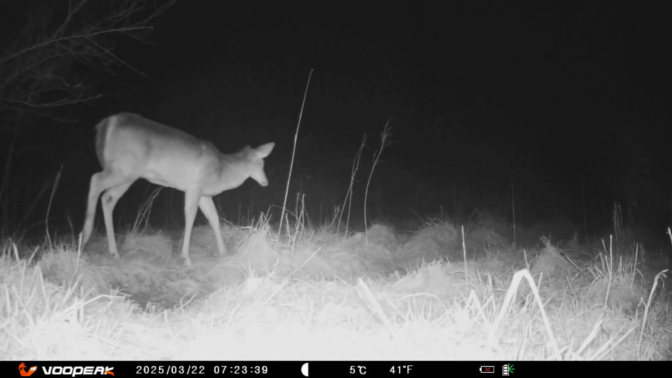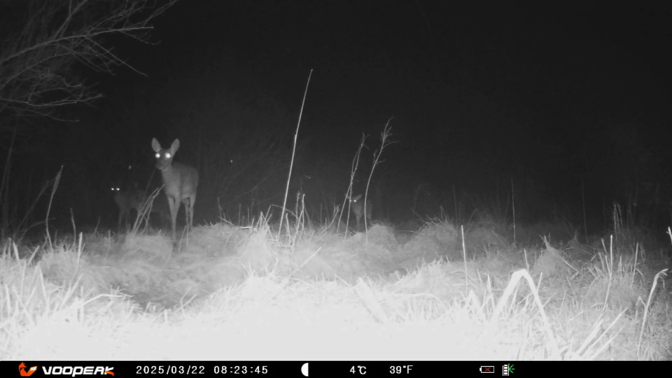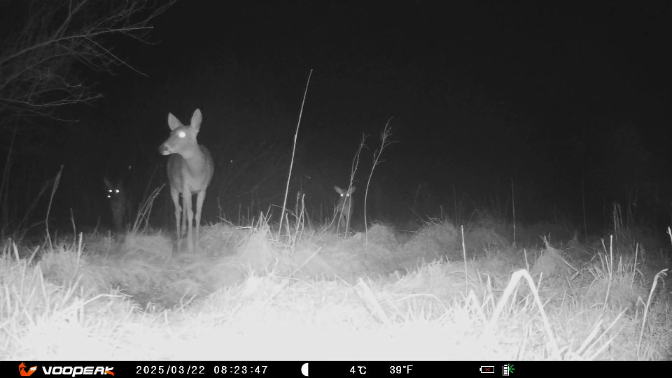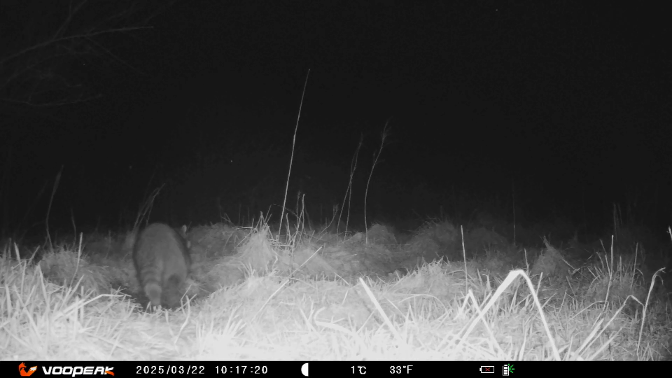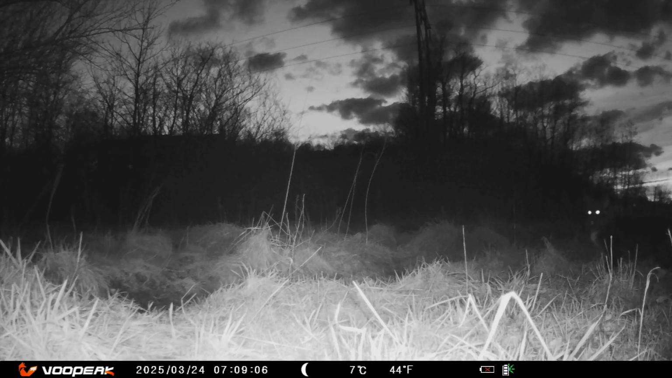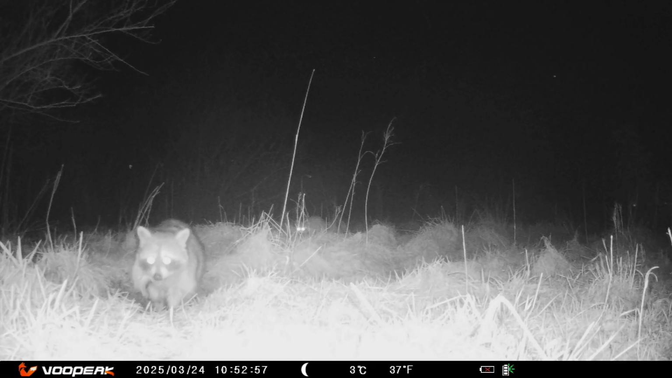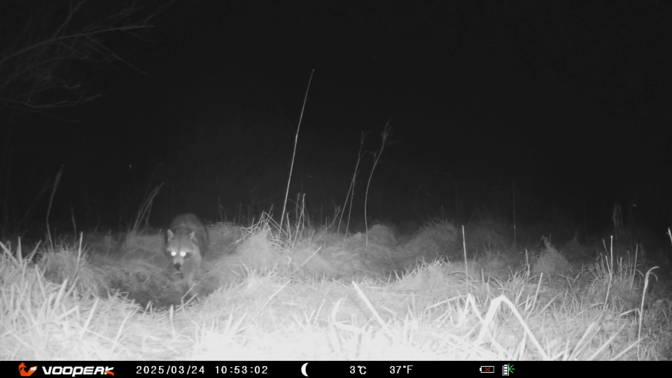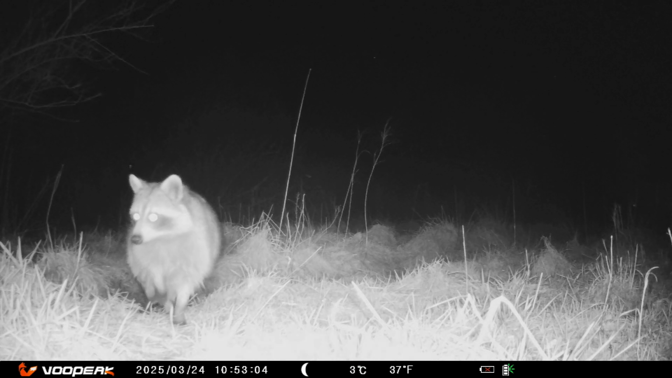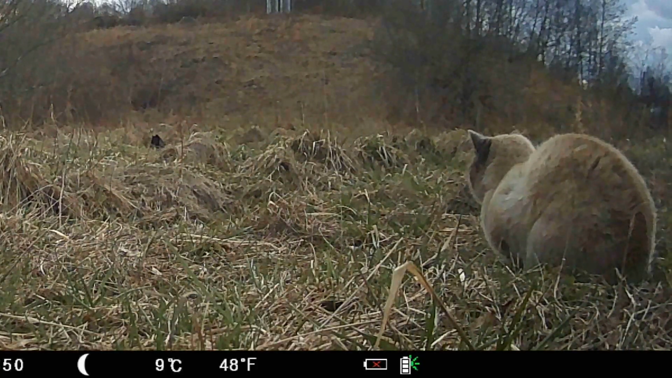Now the landscape's changing fast. The trees are dressing themselves in a leafy green, and the ground's shifting from brown to vibrant, as if the whole forest took a breath and came back to life overnight. It's a beautiful time, sudden, lush, and full of potential. The same place that the raccoons and everyone else pass through is the same place that the cat's gonna sit and watch and wait for something to come.